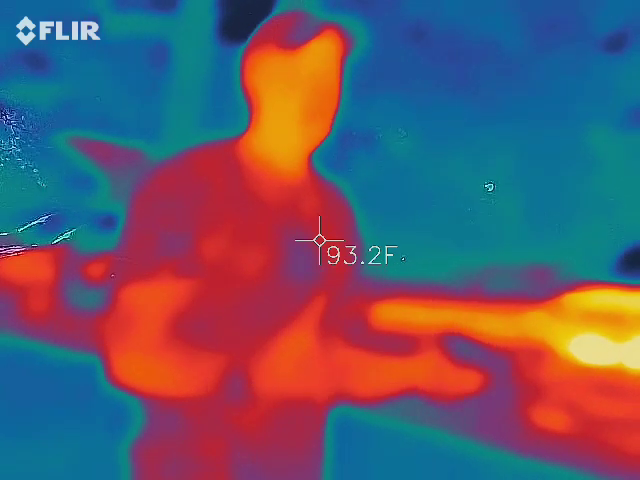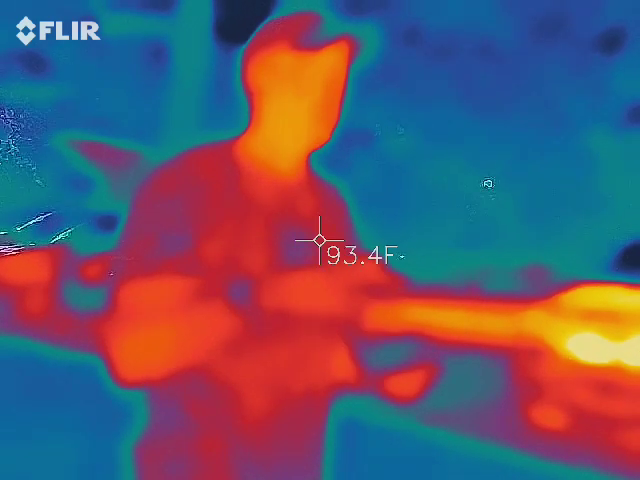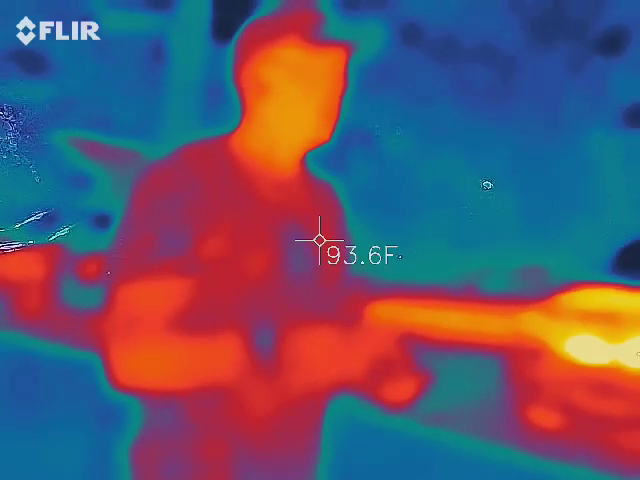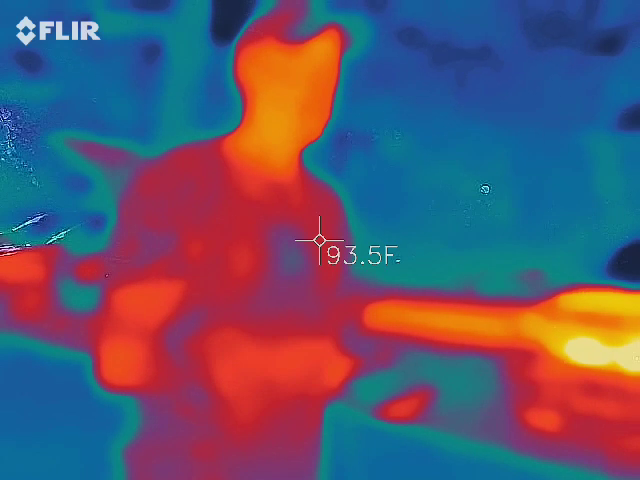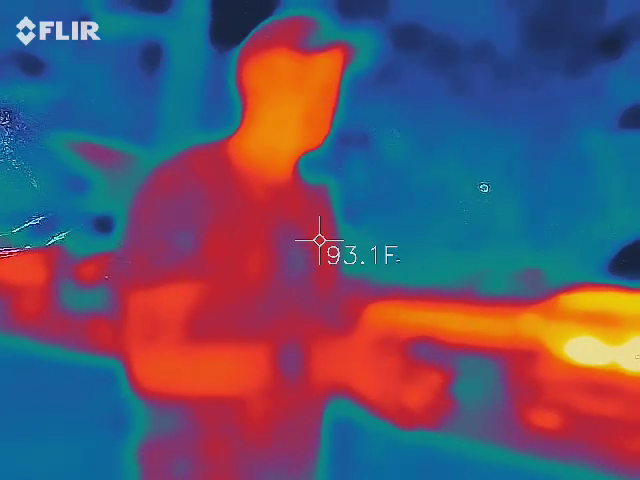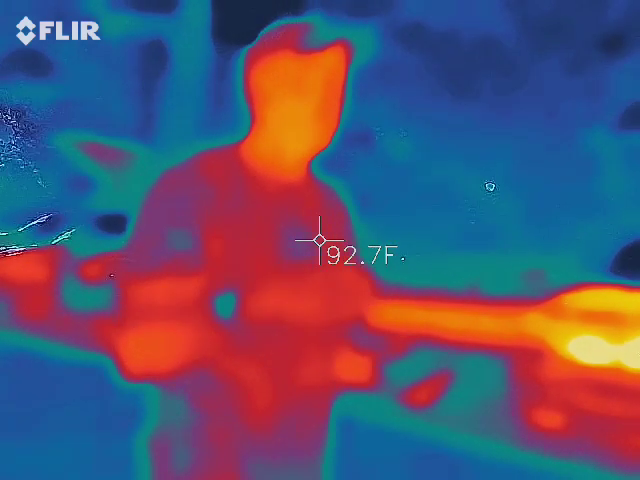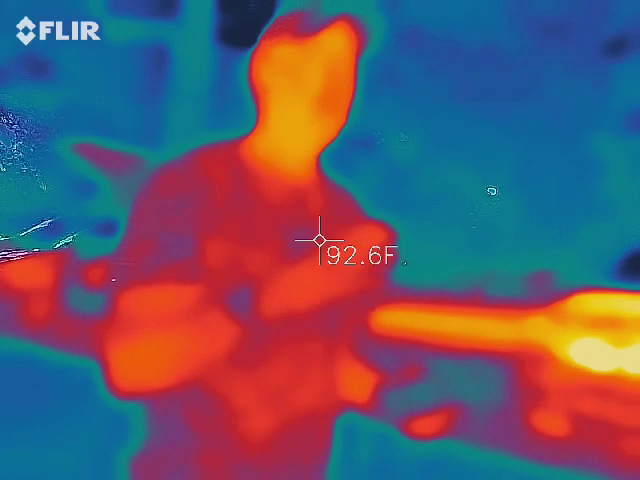So that's just kind of how this thing works. The cool thing about this particular unit is that it records the entire session for us. No background noise, so it's not going to know what we're saying, even when it's on mute. So even when I say, go ahead and turn this thing down, it's still recording at a nice even level.